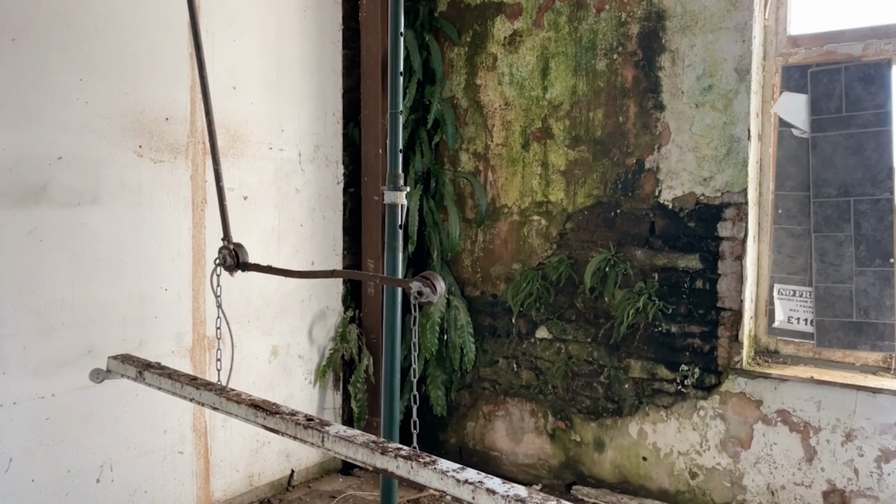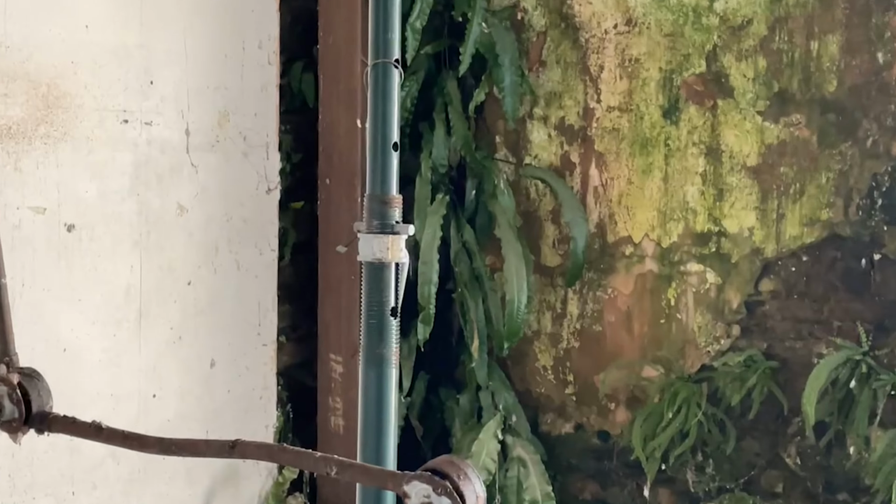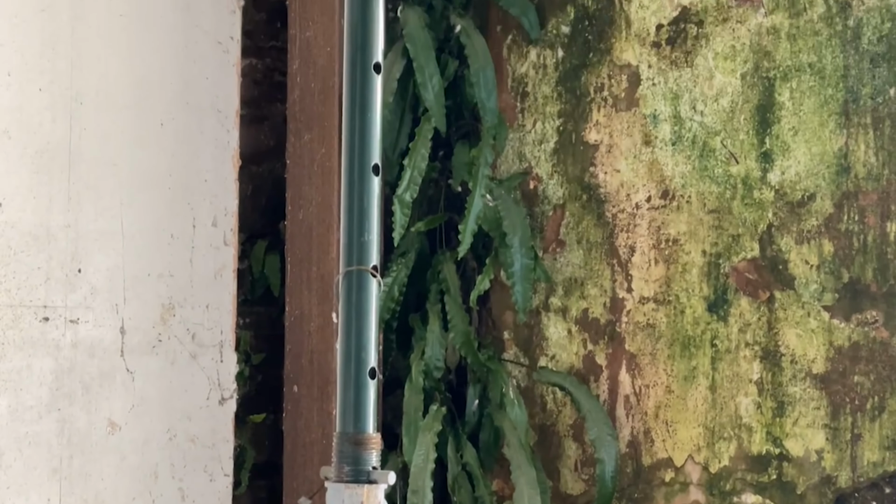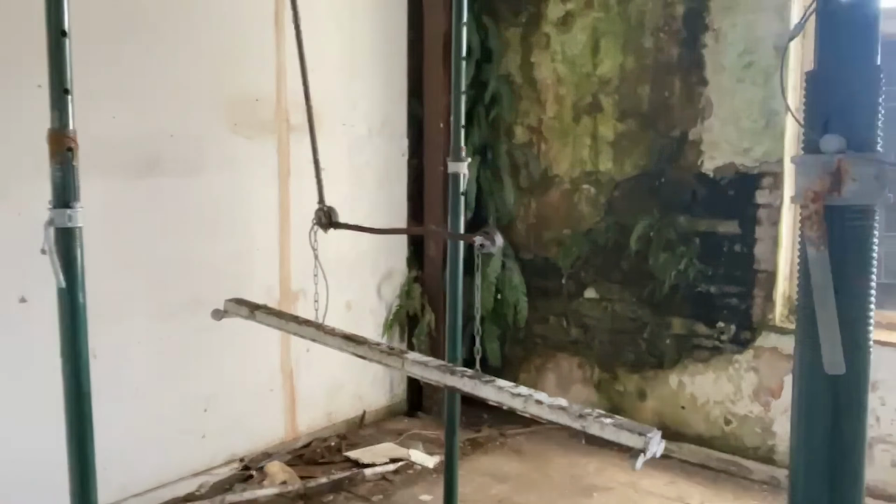If anyone can tell me what those plants are, it would be interesting to know. So we'll do a bit of a zoom in. Cool. So we'll carry on with our scanning and work our way around.